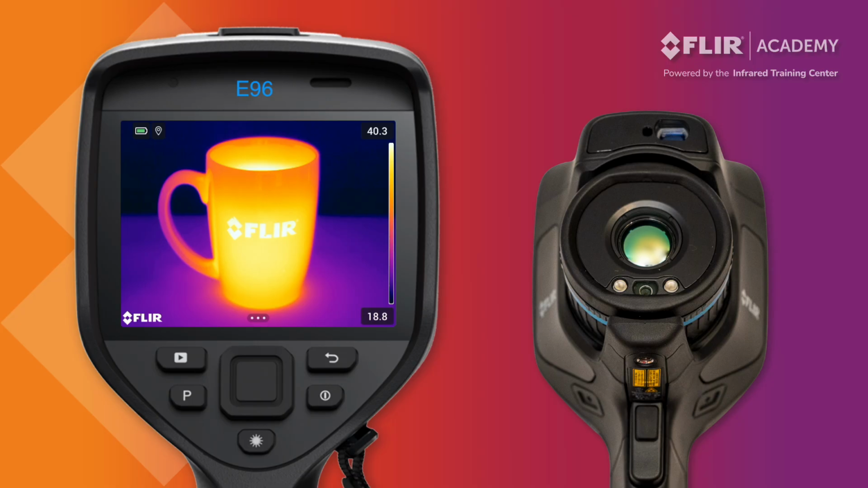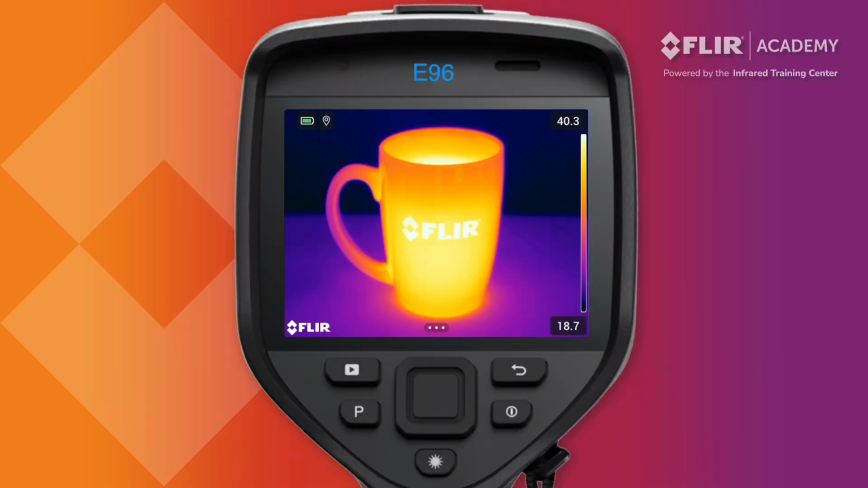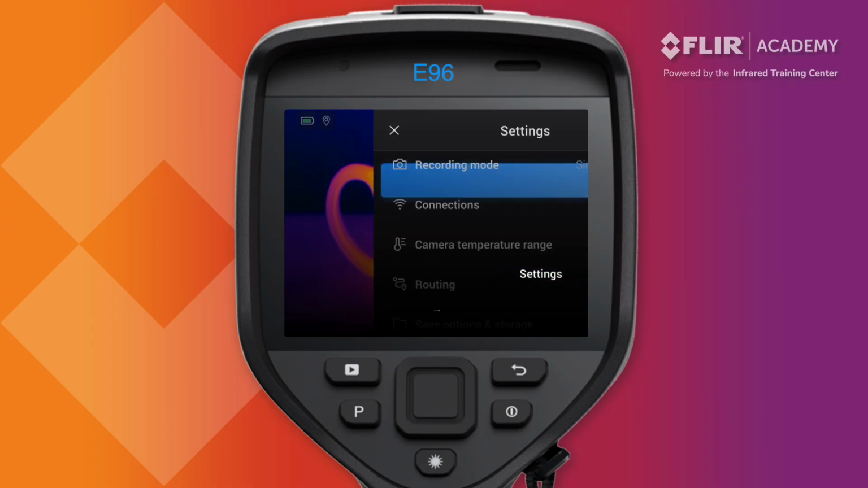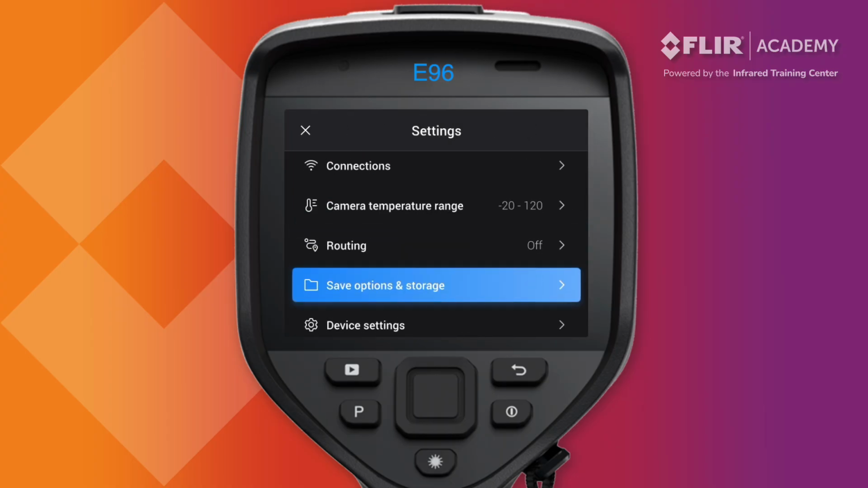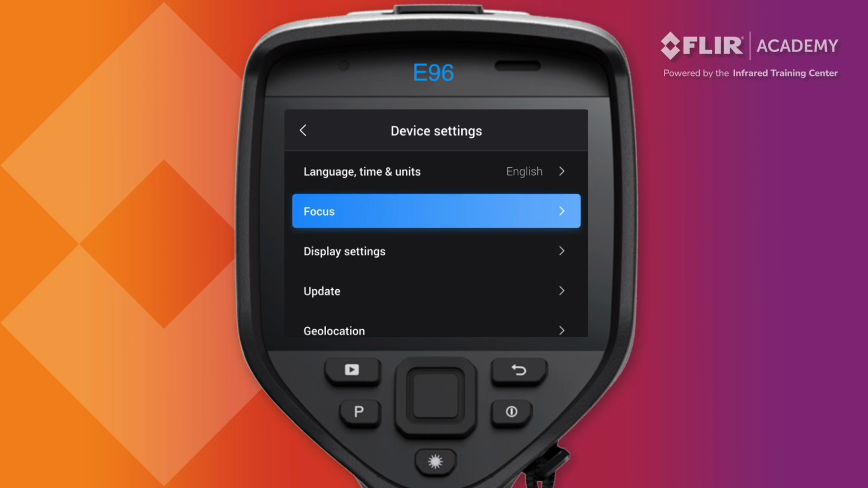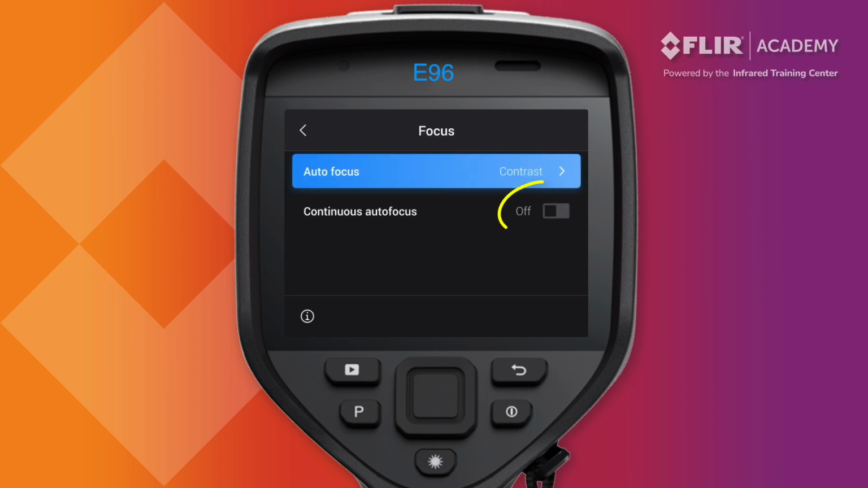The EXX series also offers a continuous autofocus function. When enabled, the thermal imager will continuously adjust focus as you move the camera around. To turn this feature on, navigate to the Settings menu and select Device Settings. Under Focus, you will see an option to turn continuous autofocus on or off. It's important to mention that using this feature also activates the laser. As such, operators should be careful where they are pointing the camera when this option is enabled.